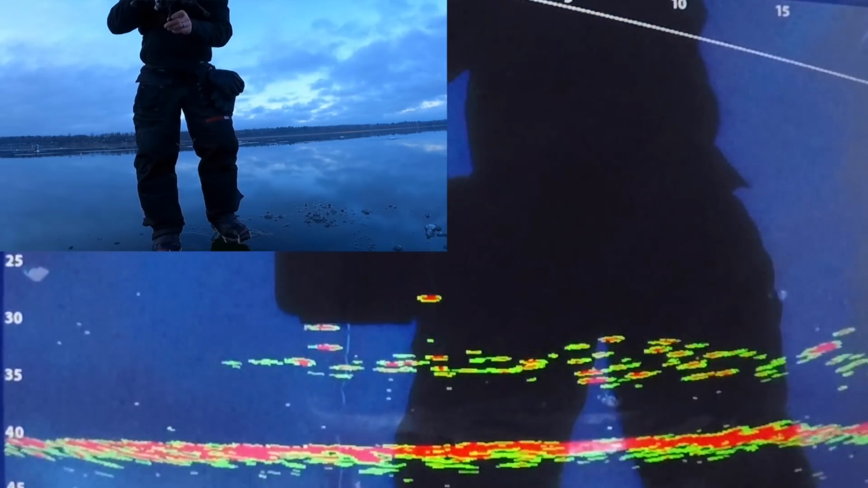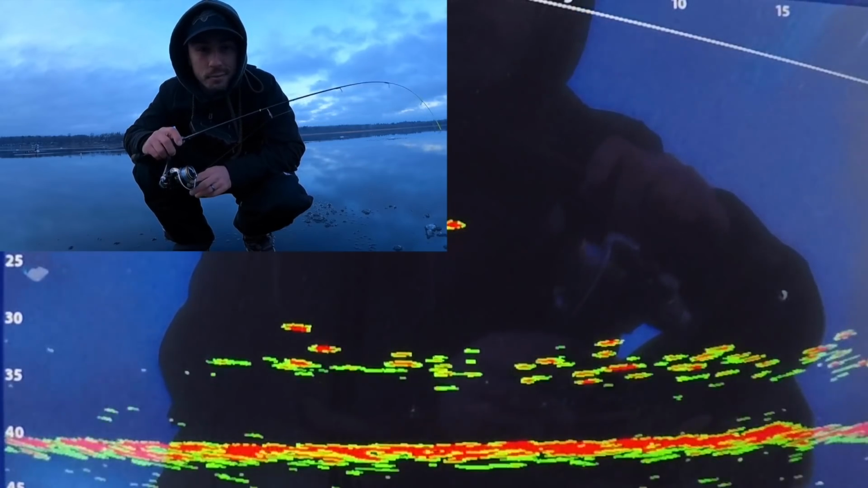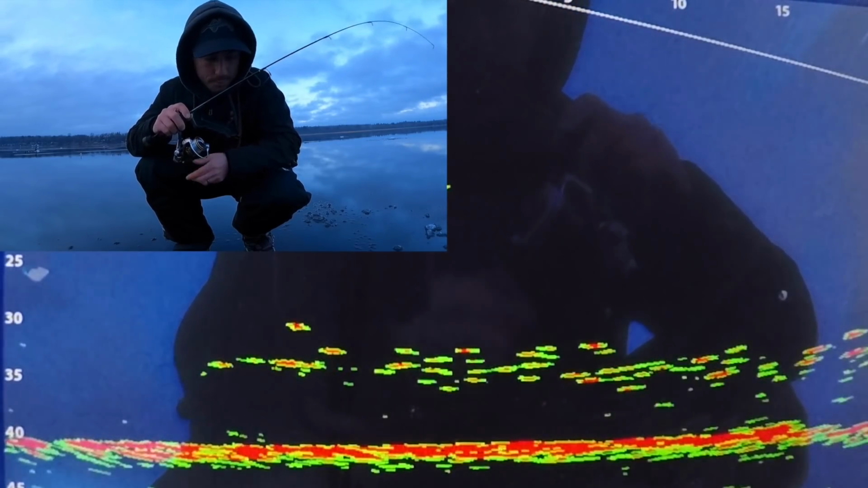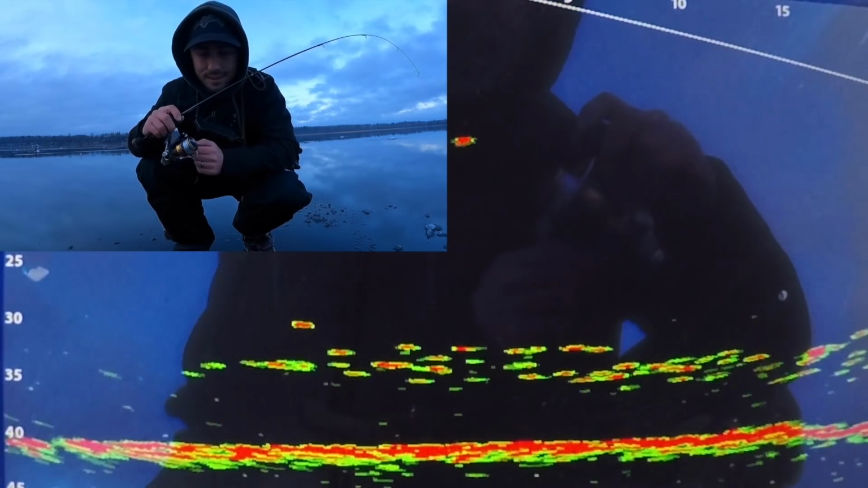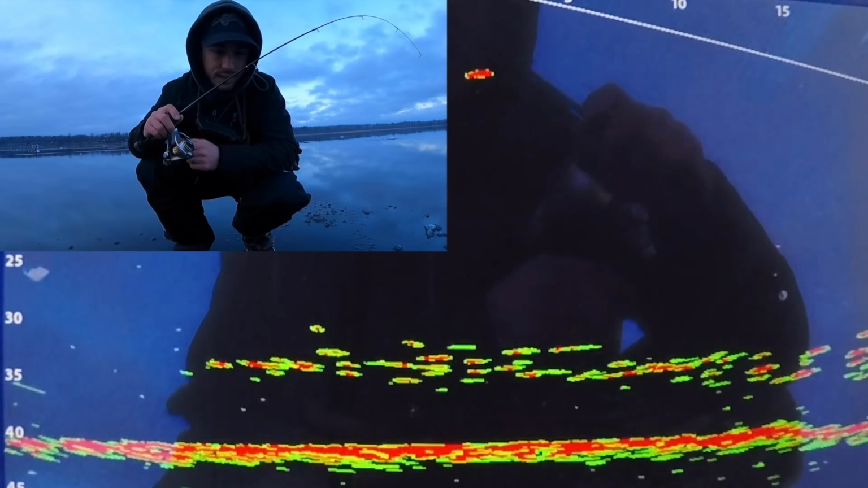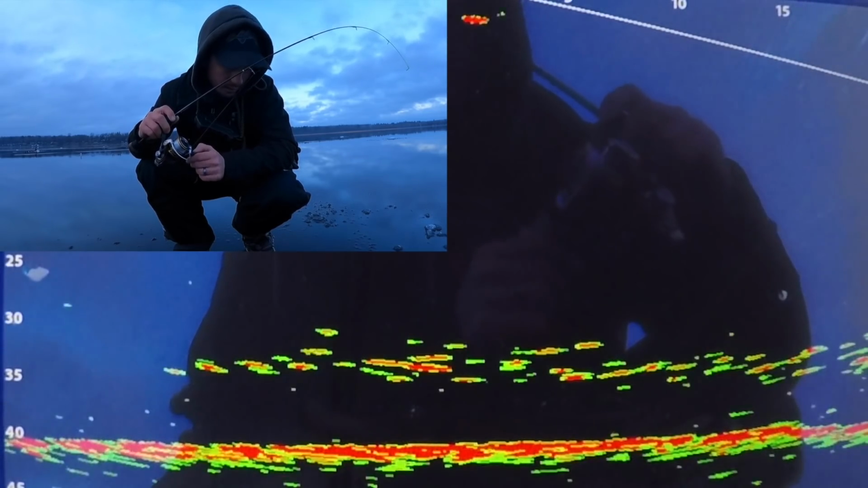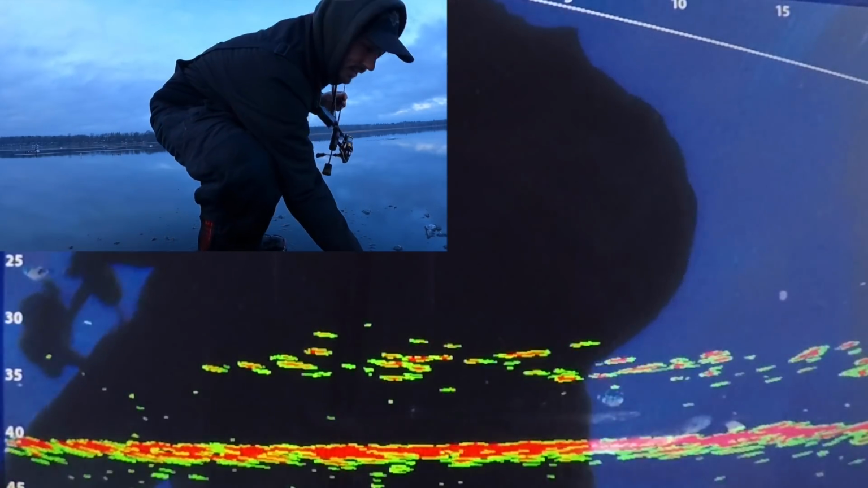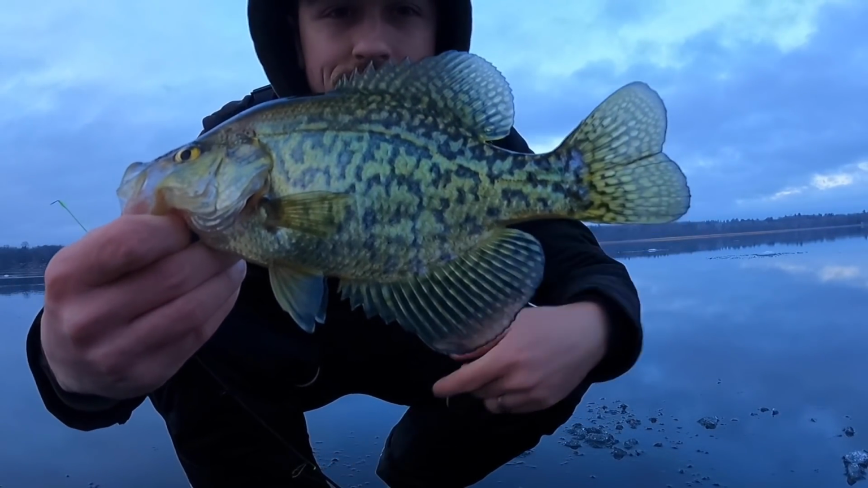Whoa, that one absolutely crushed it. Sorry, I had to hook that out of frame there for a second. That's a good one though. I'm even gonna loosen my drag a little bit. I love these big crappies, and it's fun. You can see the school is just moving around, and oh, you can see it down underneath the ice with all this water on the ice. It kind of cleared off the snow, and there we go.